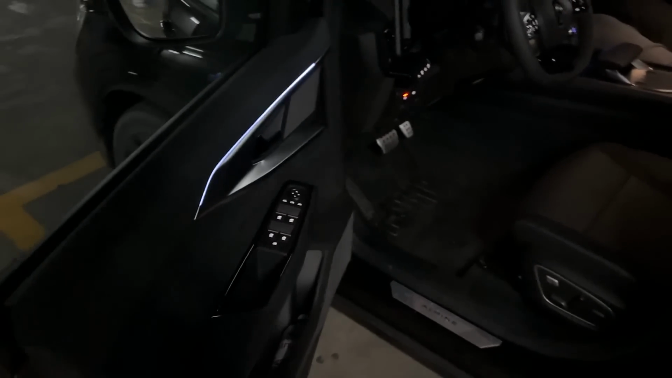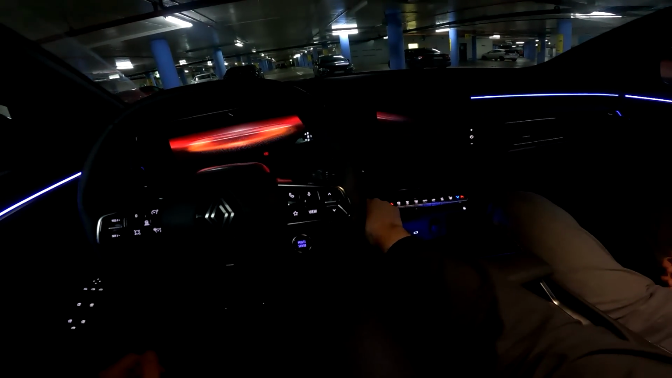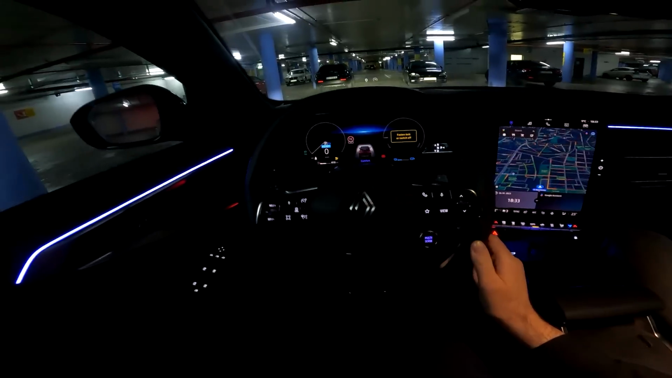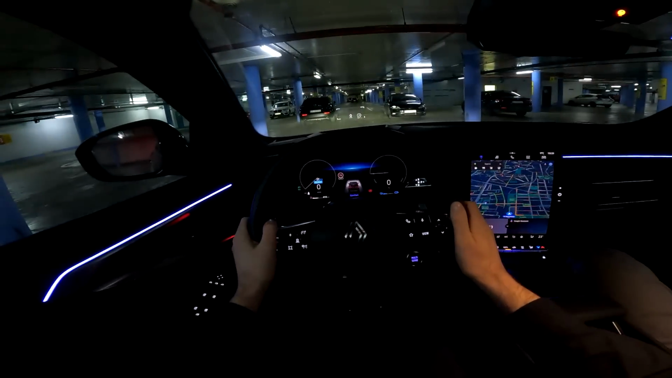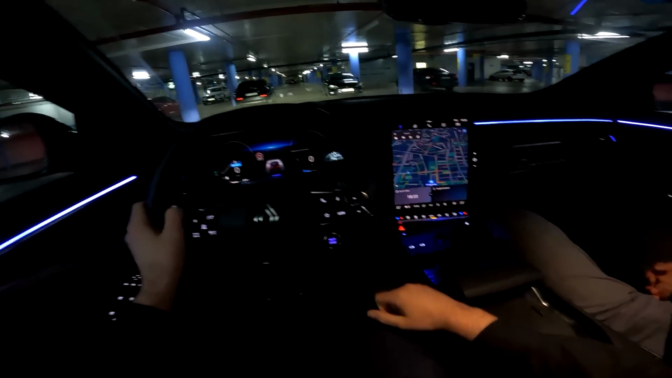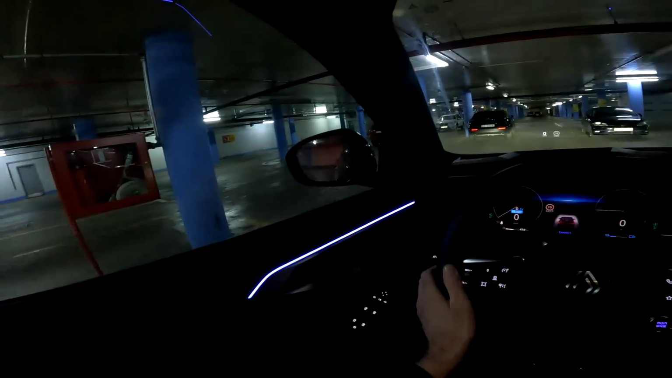We have the beautiful interior, nice ambient lights, and my colleague is next to me, so we're gonna drive the car back to the dealership now. Alright, and we are ready to start the drive. The gear selector is here, put it to drive, and also I want to change the AC. So good news is that the AC is on switches, and let's go now.